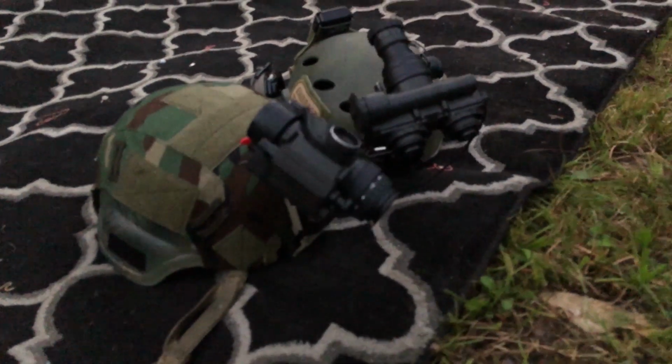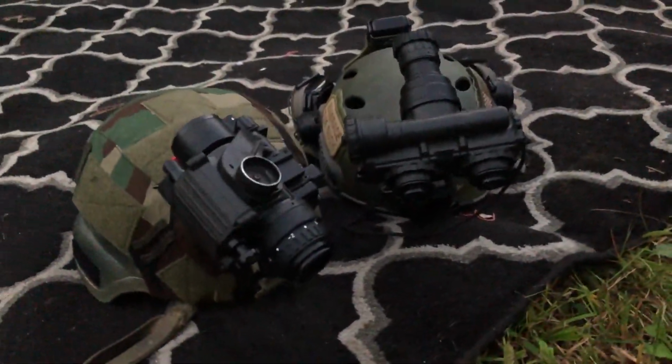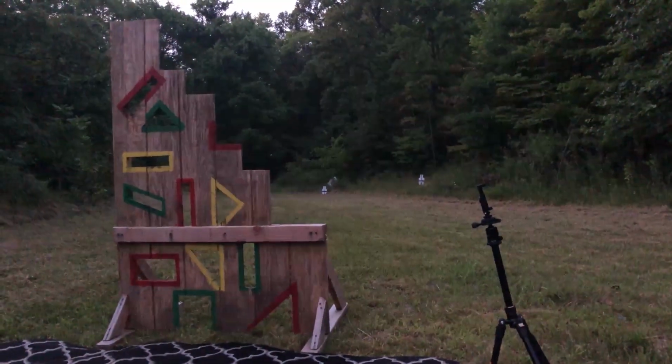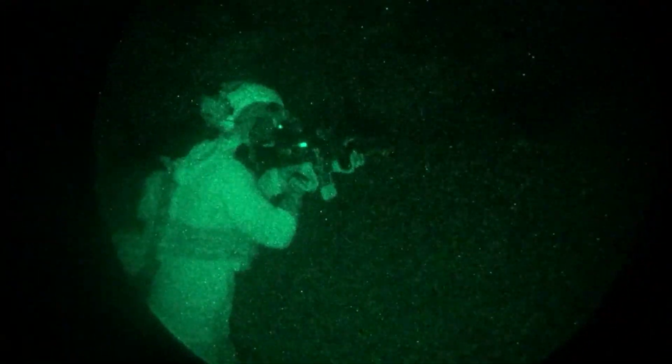In the final part 4, we'll be using a PVS-14 to give these not-so-optimal setups a final chance, hopefully eliminating some of the left tube blur using a canted optic. After that, we want to take these best options and put them through some final courses of fire to really narrow down which night optics won't make the cut, so that you can avoid wasting your hard-earned money.